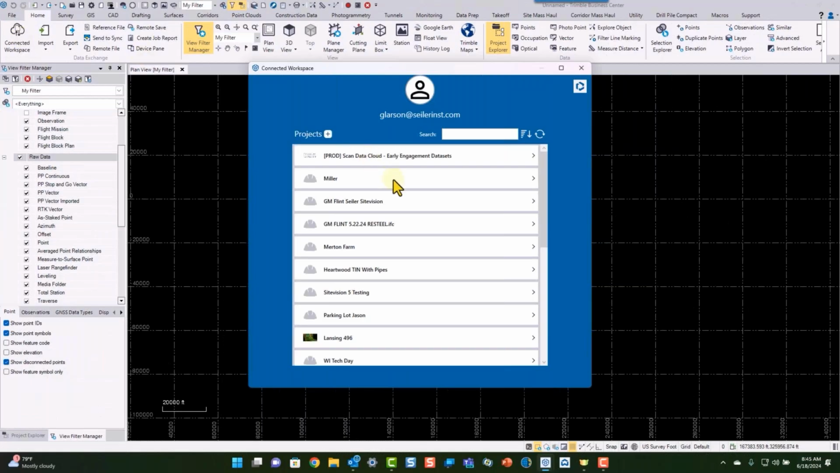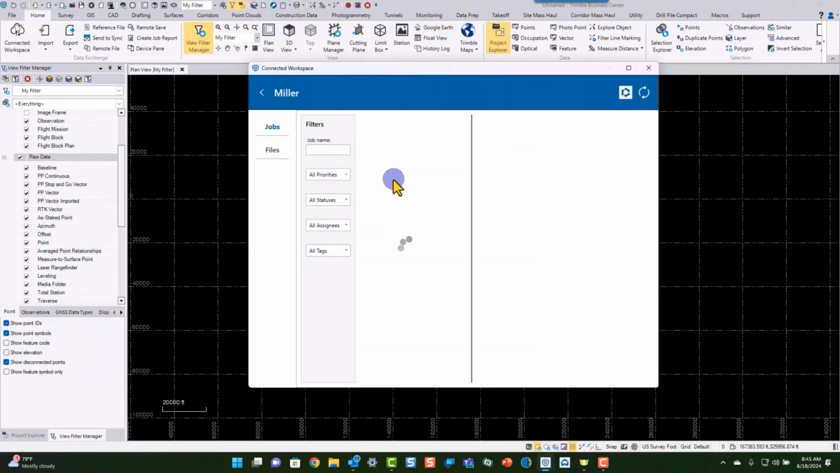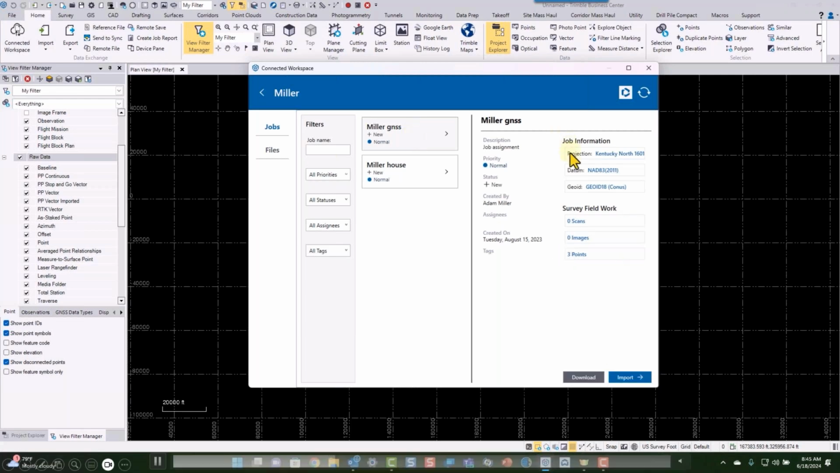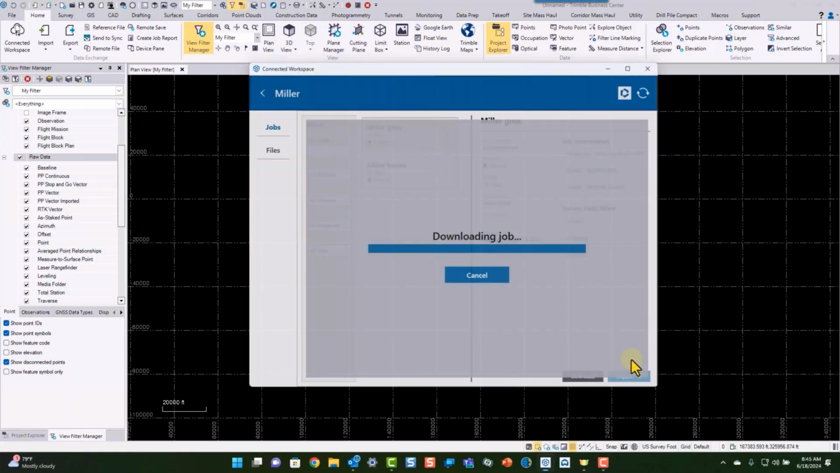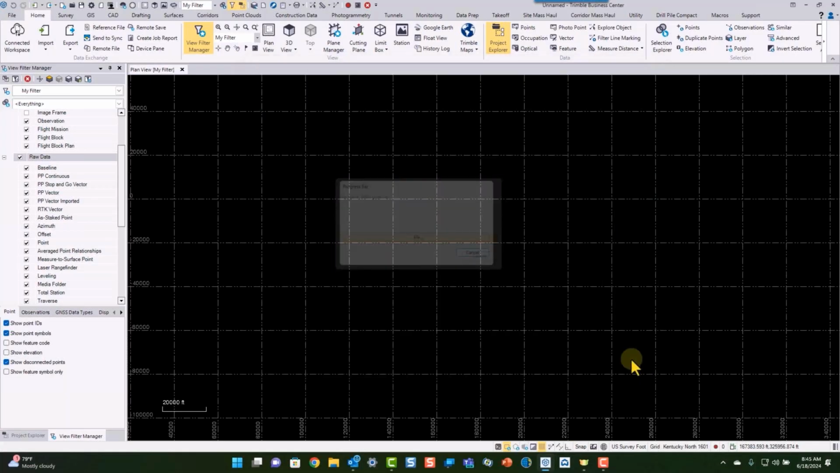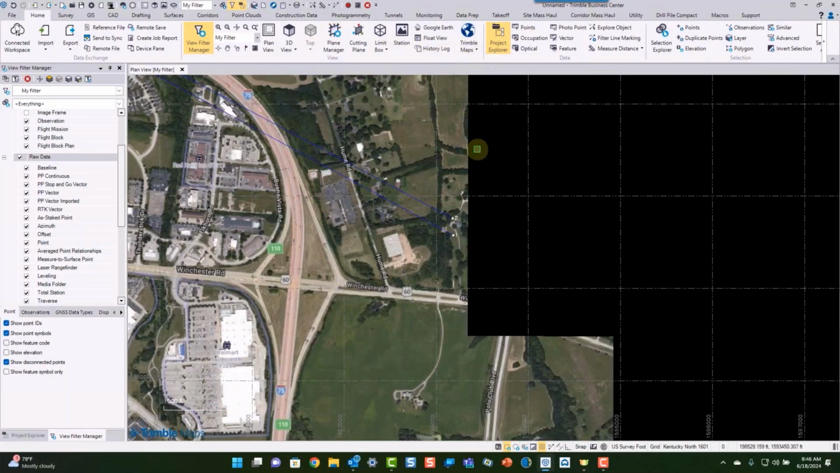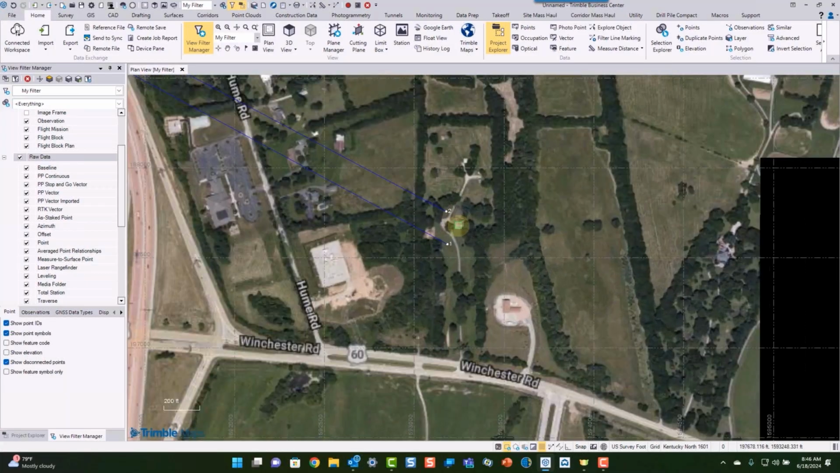I was invited to this project by our Kentucky team, which is that Miller project there. There were 2 jobs, the GNSS job and then the SX12 job. You can see the pertinent information right here, the coordinate system information and what's in the job. Go ahead and import that. And as the stuff comes into Trimble Business Center, we can turn on the background maps and make sure things are coming into the right spot.